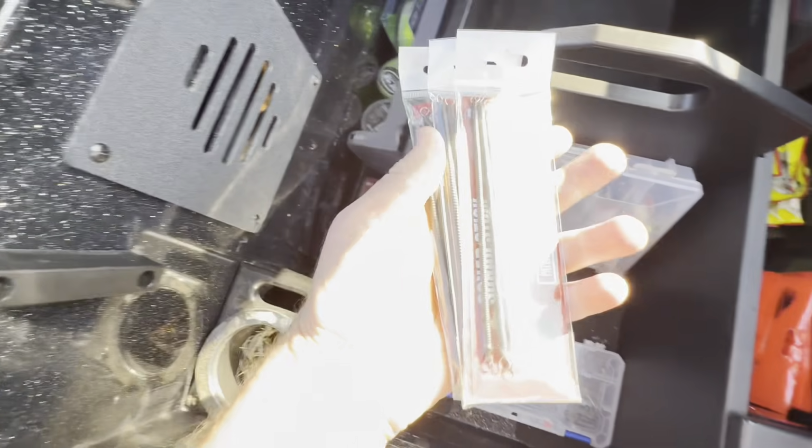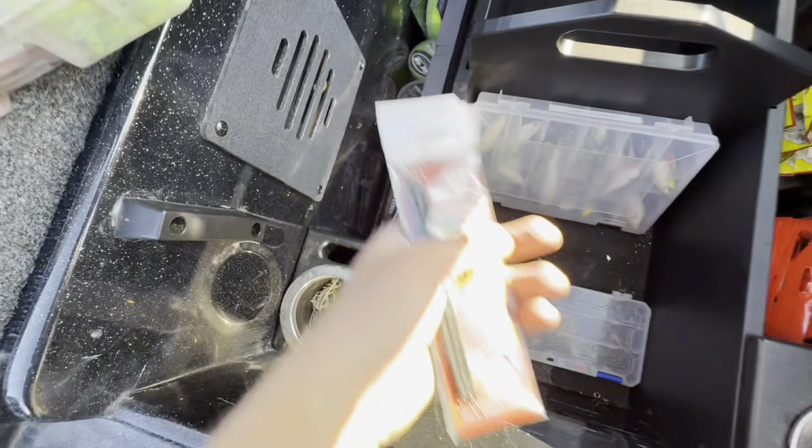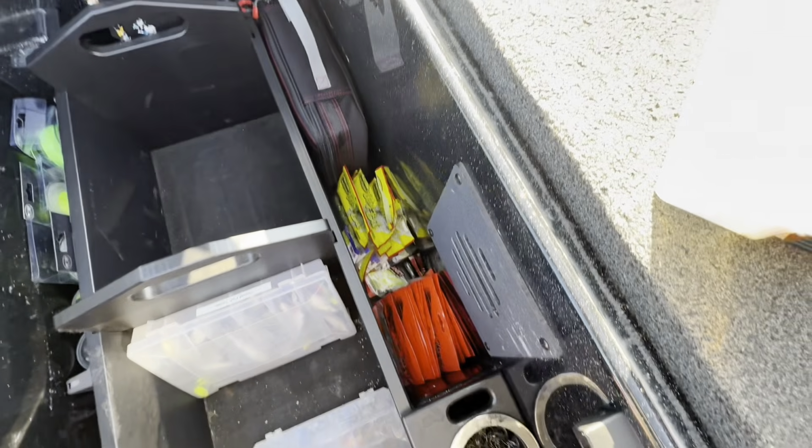I got some weights. Here's all my Dragon Master sonar sticks that everybody's always asking about. I got 1/4 and 1/2 ounce. Use K9 line. Got a bunch of other stuff over here.